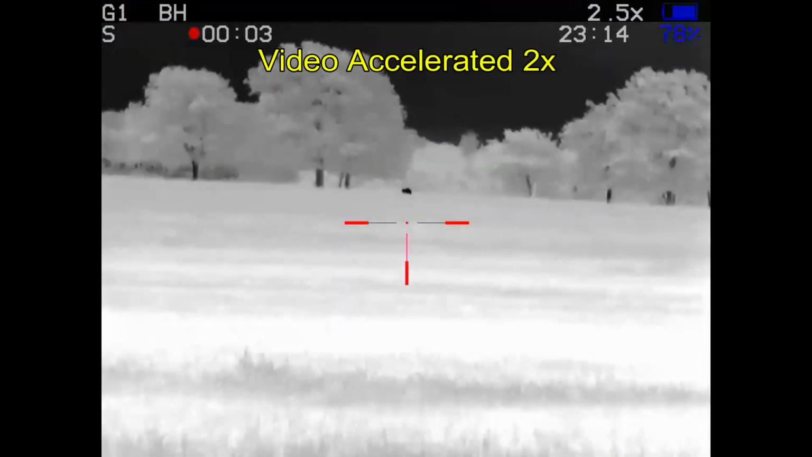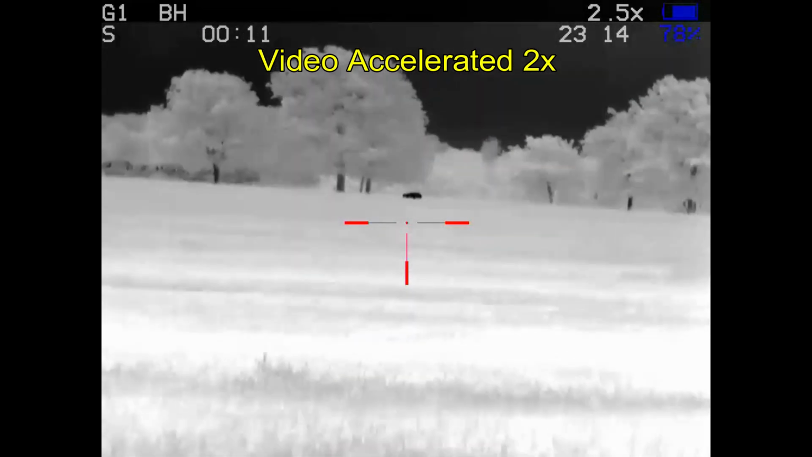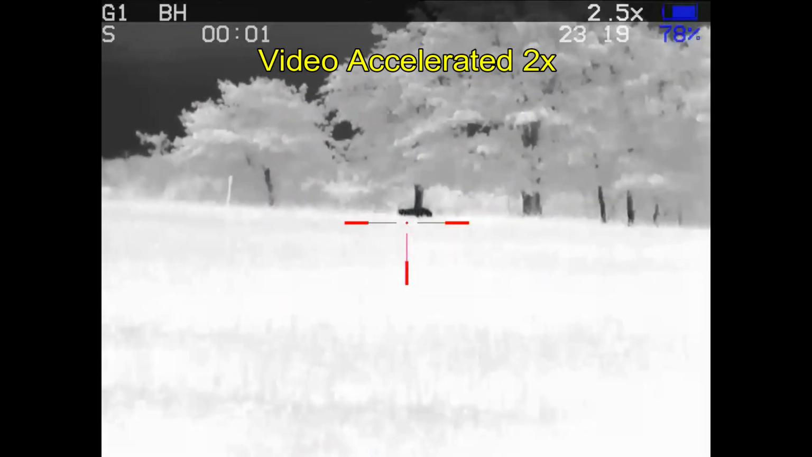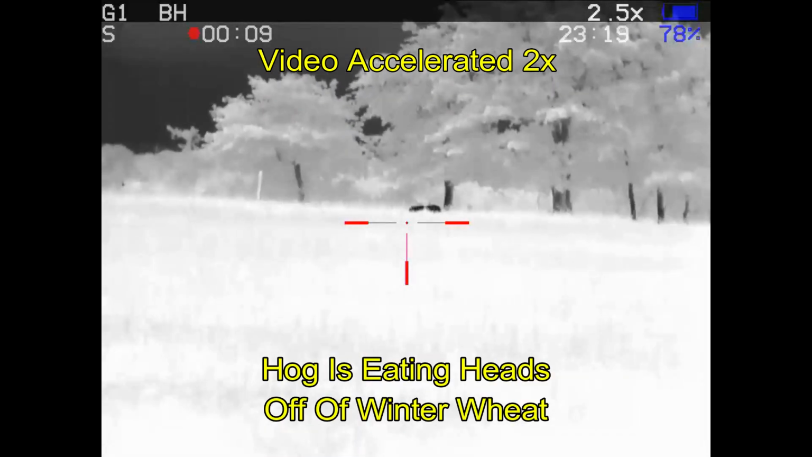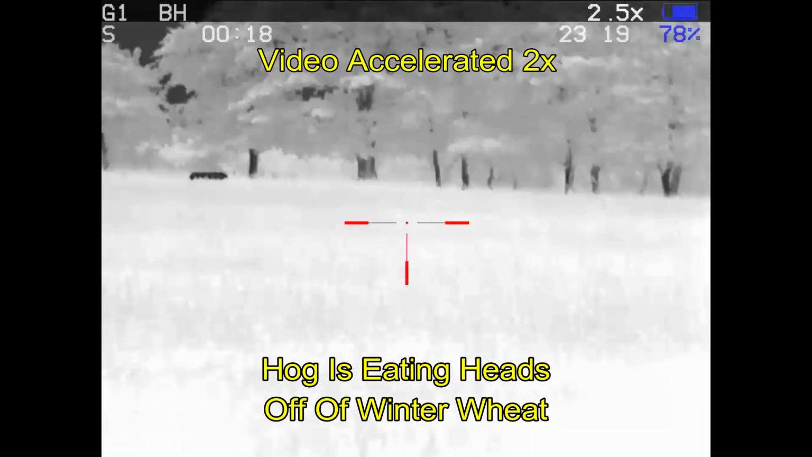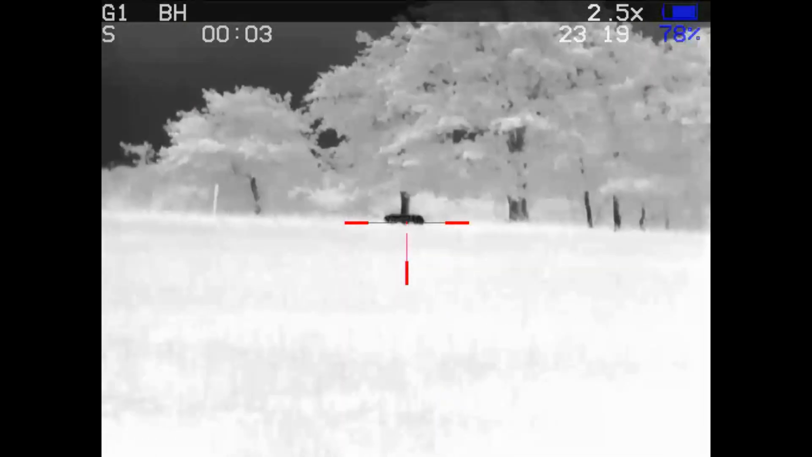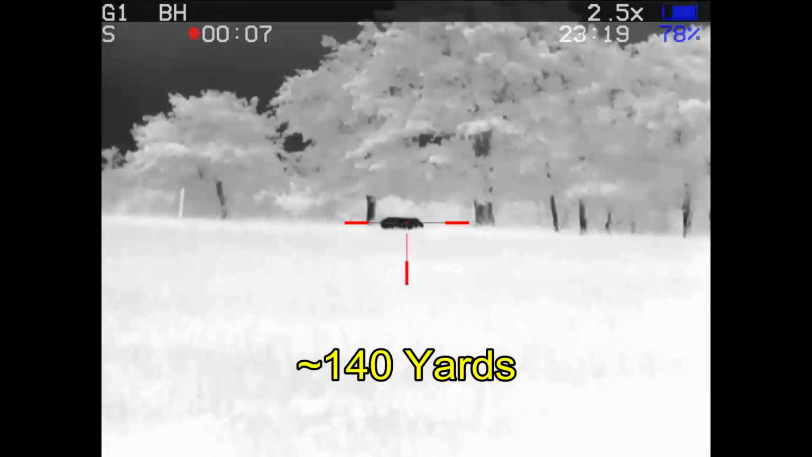And this is on a property that I hunted the night before. I had seen a hog on this property, but by the time I got the rifle out of the truck, the hog had disappeared on me. So I'm back looking for it again, and I think I found it. Once again, it's going to be in some winter wheat. And here I moved it to where I'm going to take my shot. It's a full moon at this point, so there's no way I'm going to get very close to this hog.